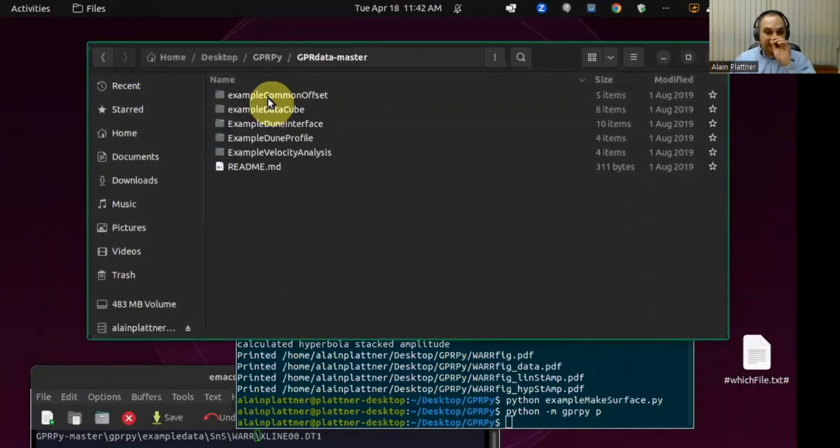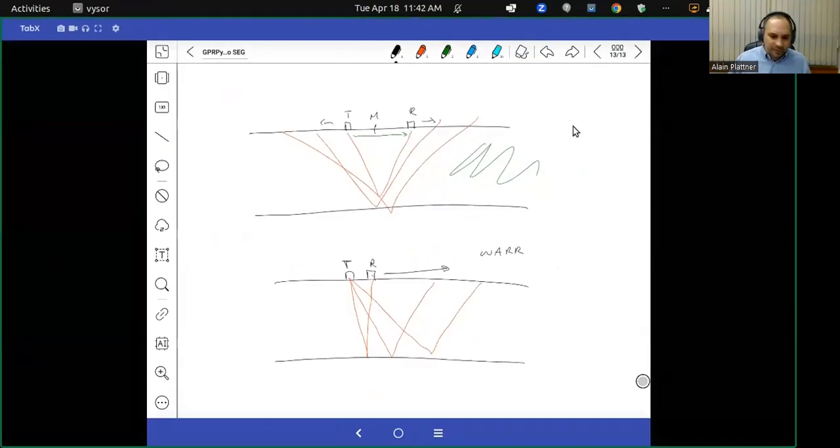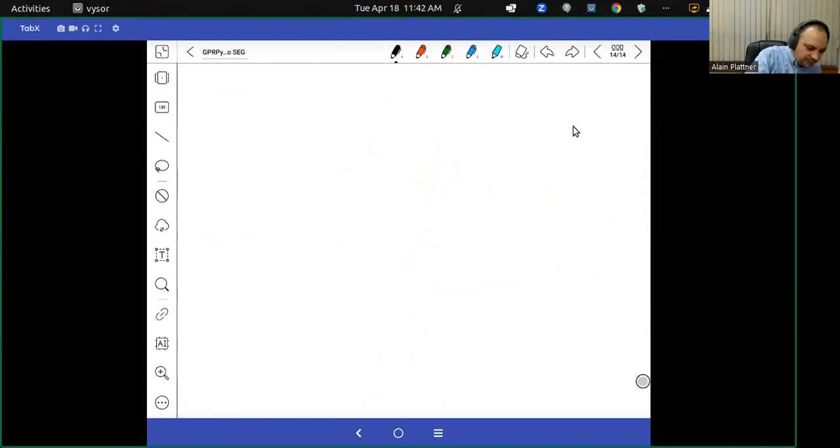-master. And in here, there are a couple of examples that are for the SEG Leading Edge paper that I mentioned earlier. They're described in there. Okay, and so we're going to work with the example data cube data. So the way this is organized is, or basically, let me first quickly show you generally what the data are.